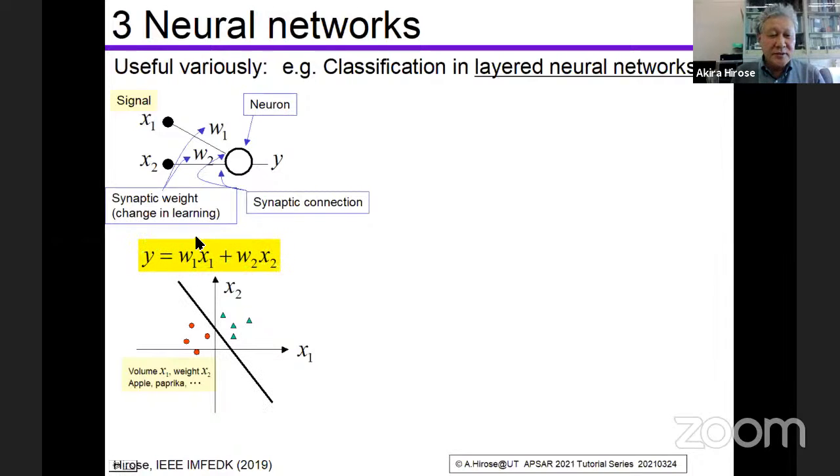In the equation, W1 X1 plus W2 X2, this is the output. We often introduce a nonlinearity at the output, but we omit it here for simplification. This is the output.